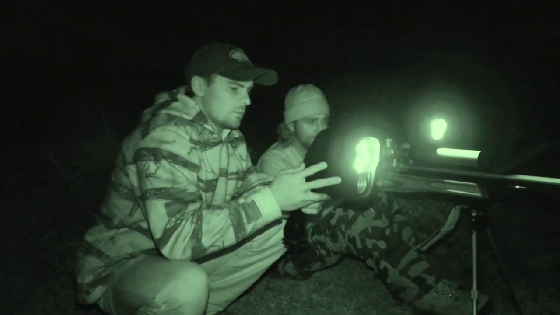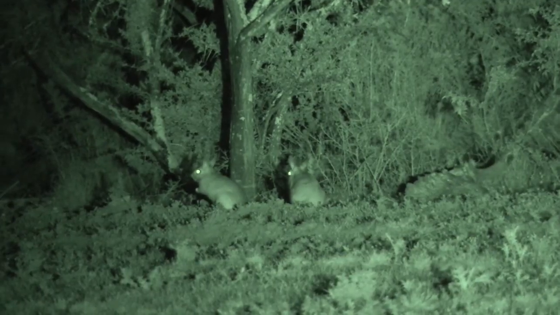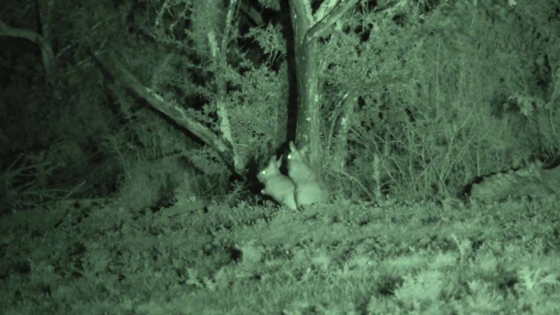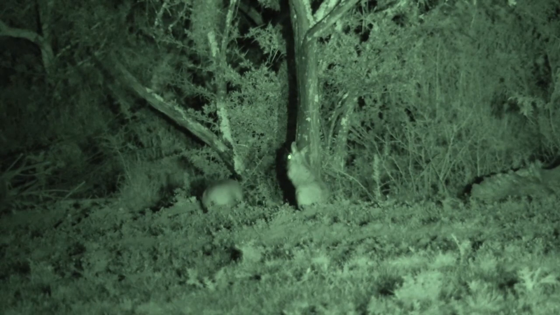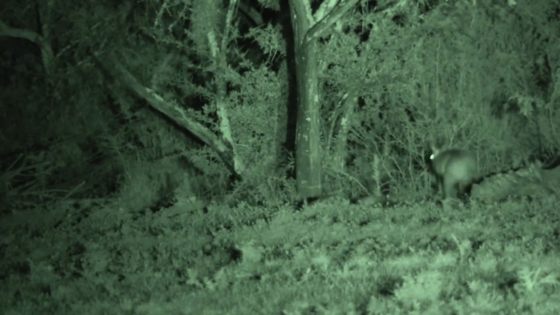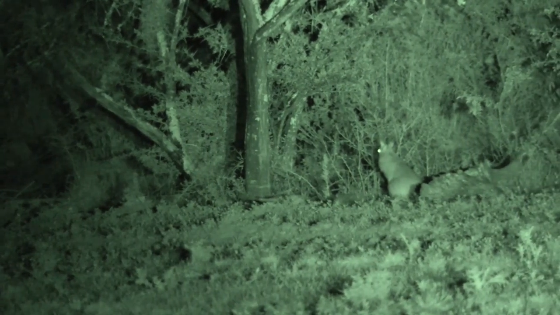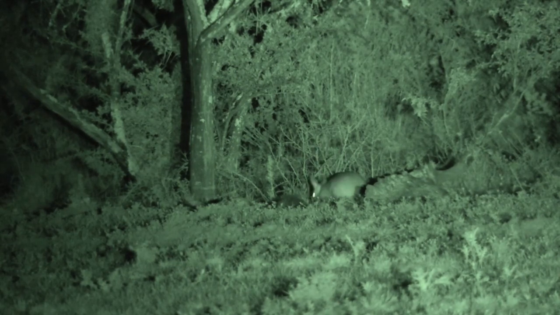Okay, 2 of them. Cool. I'll try and get on them now. Okay. I wait for the first spring hare to keep his head still before squeezing the trigger for a perfect shot. I spend a little too much time on the second one, and he makes a break for it.